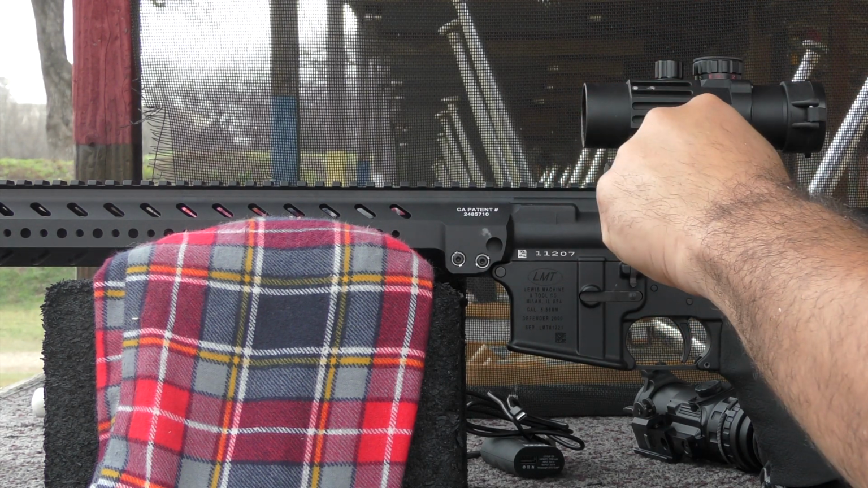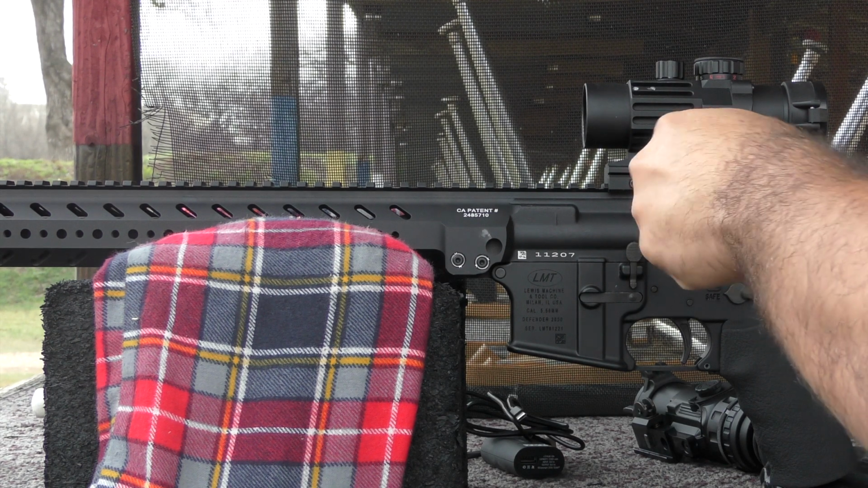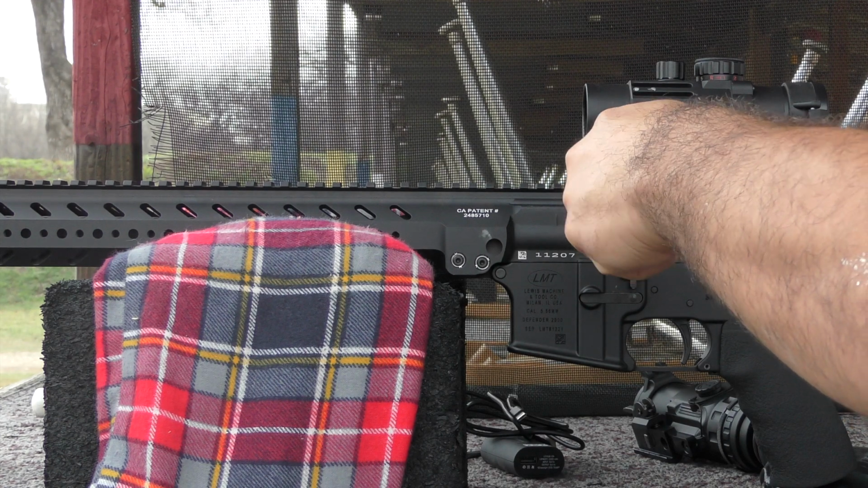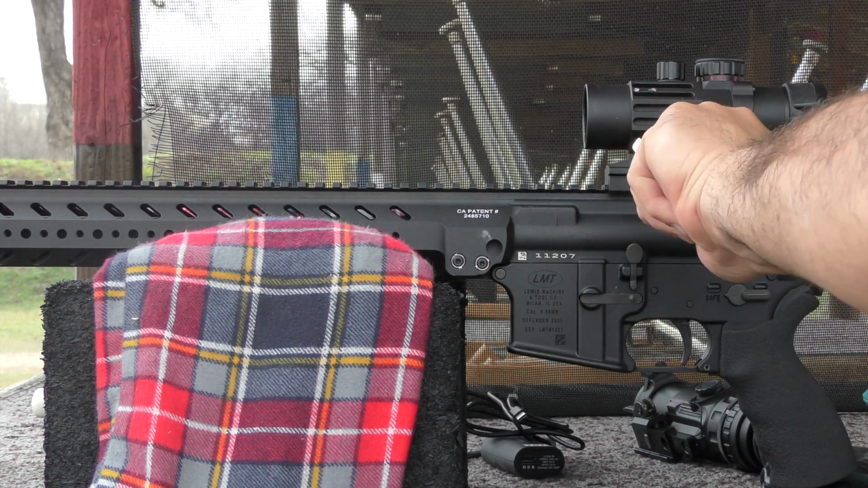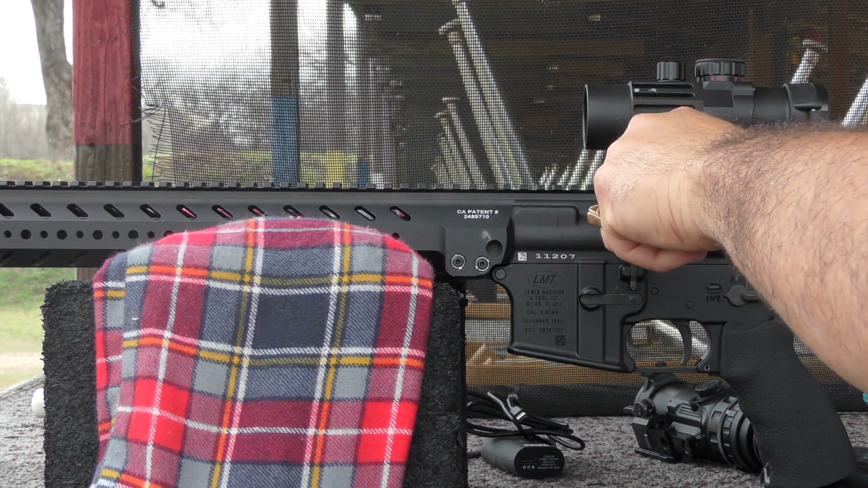I find this position works for me with the stock extended on the AR-15. I'm going to put equal pressure on the Torx T15 screws. I like to work the middle one first, then the 2 outside, and then back to the middle until you have a tight fit of the optic to the rail system.